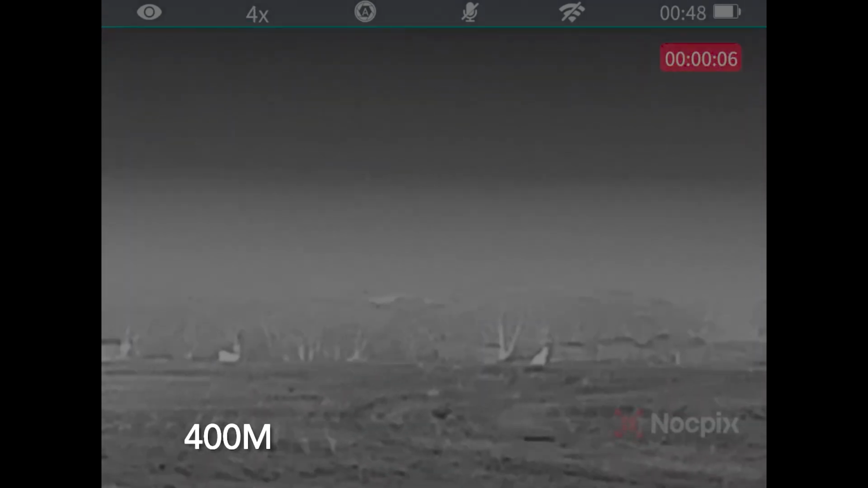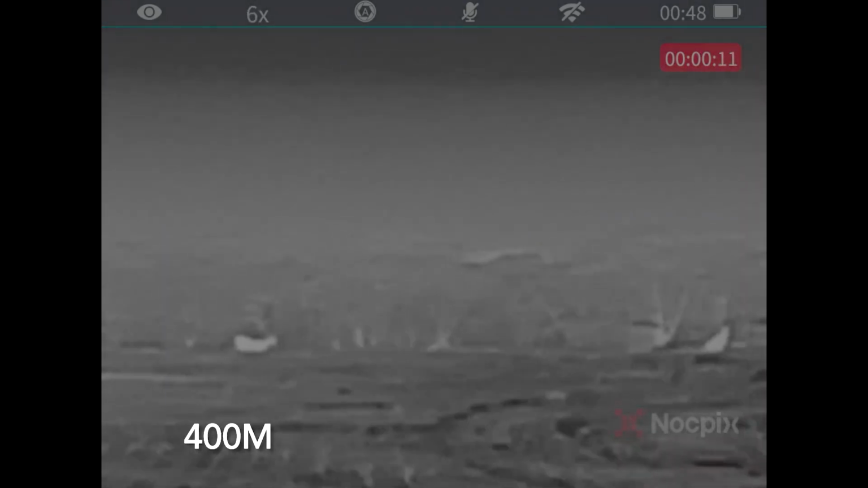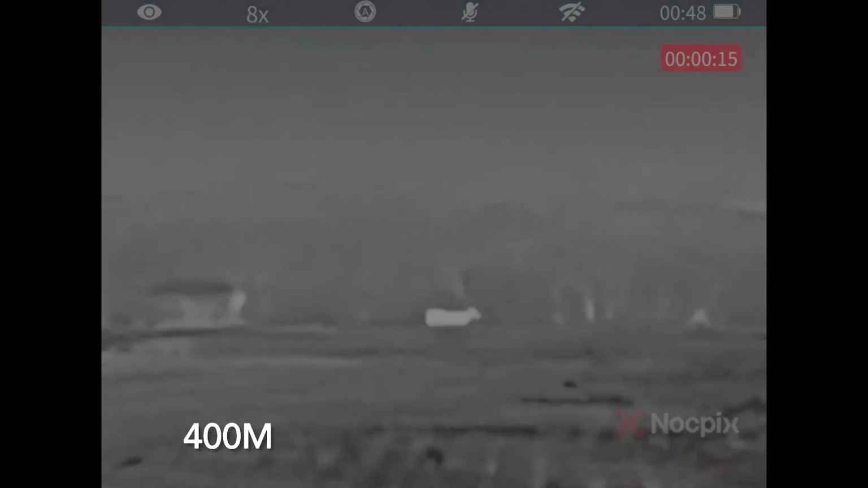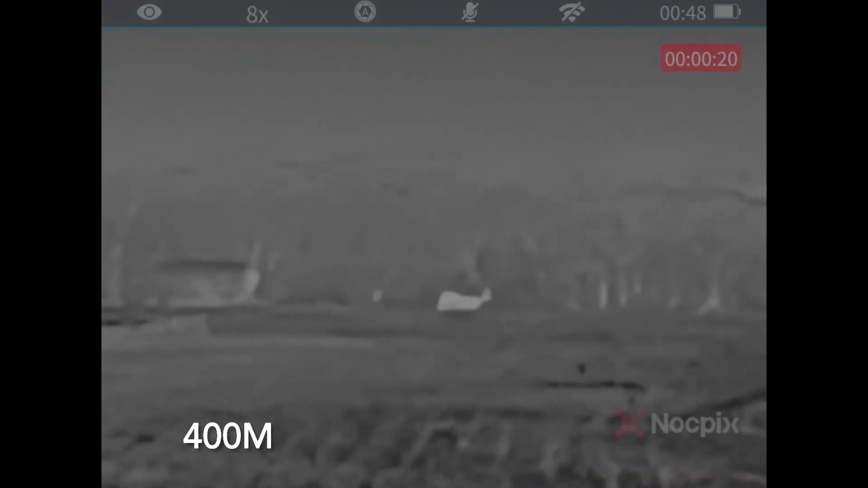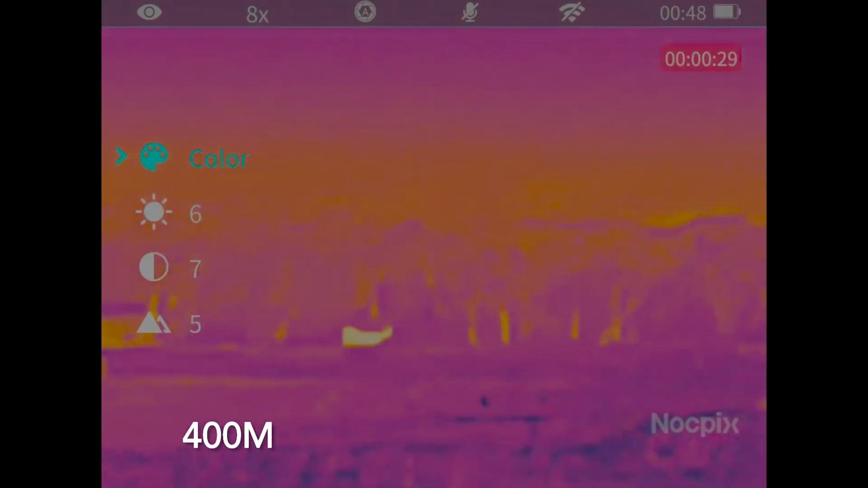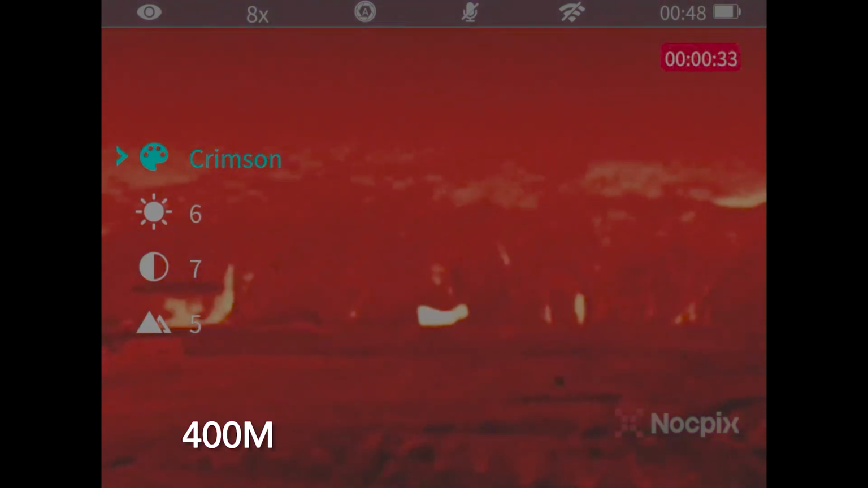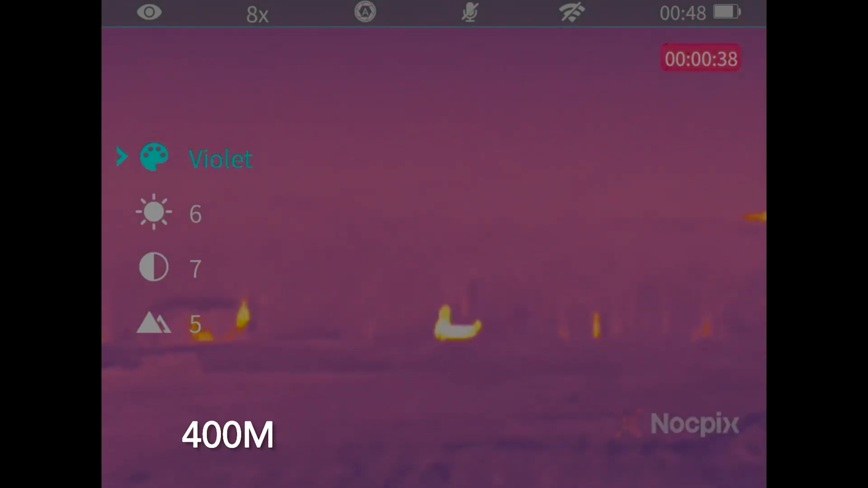At 400 meters, it does get a little bit more tricky to get a proper target ID. I can still tell that I'm looking at kangaroos here. However, this particular one looked like a slightly odd shape, and later on we'll actually see that we're looking at 2 kangaroos that are next or behind each other. You can see that I'm going through the different color palettes here, trying to make the image stand out a little bit better. And this is also the moment when you'll see the second kangaroo pop up here.